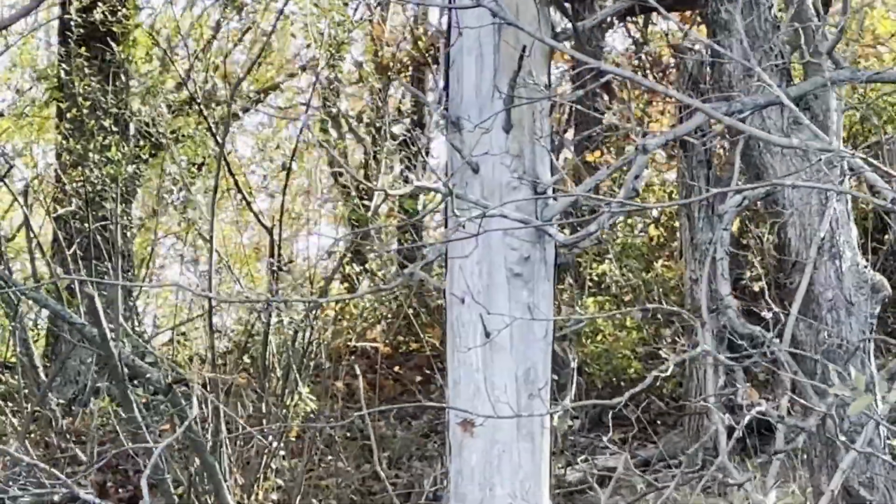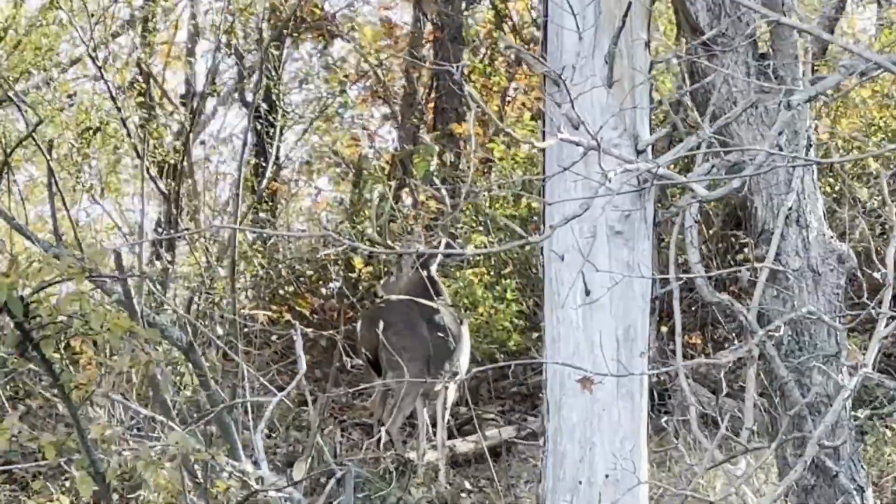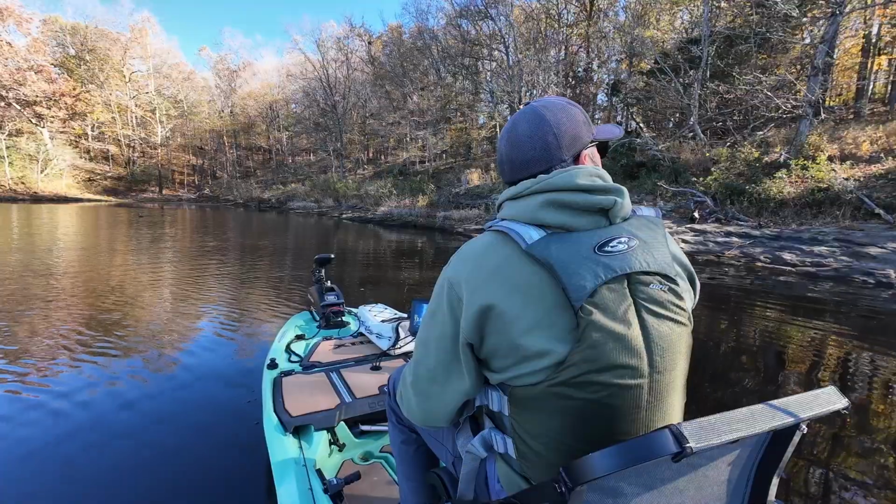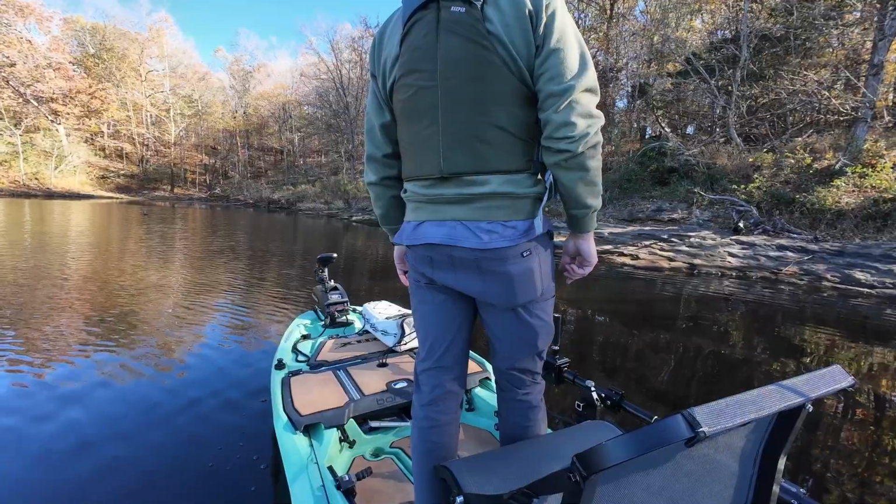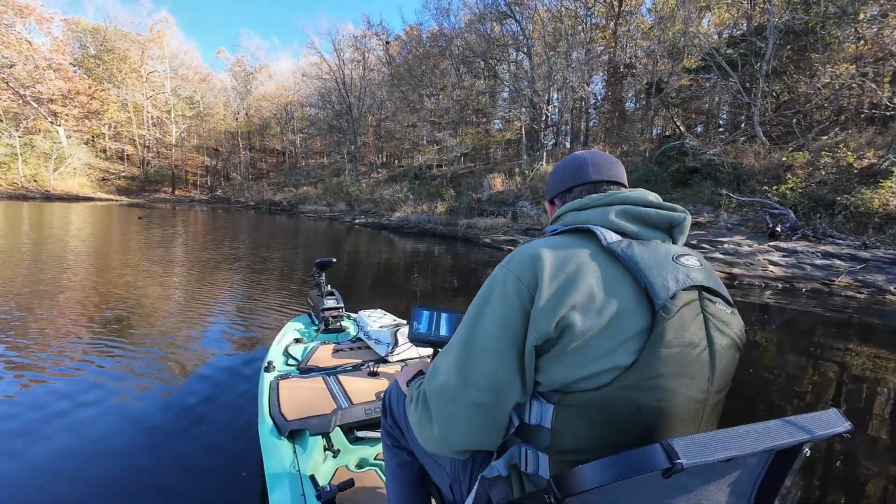Pretty cool buck up here. He was up here laying on this hillside with a doe. There's a big buck up here on the hillside. He was laying down with a doe, came around the corner and jumped him up. There he goes over the top of the hill. That's pretty cool. All right, let's get to fishing.